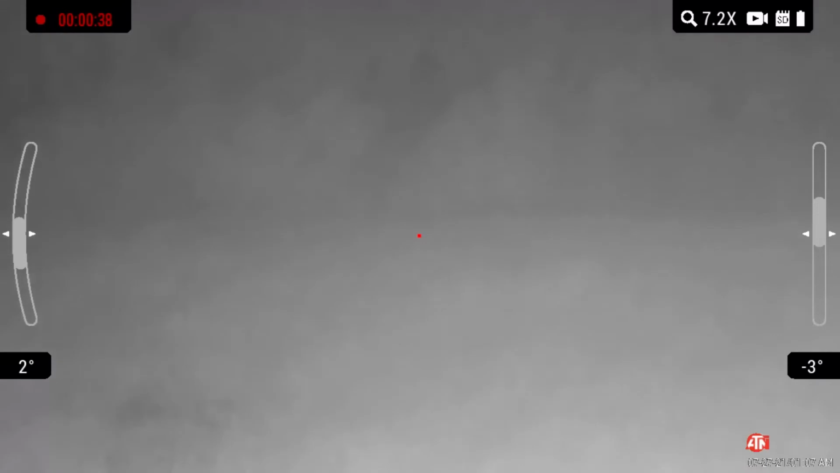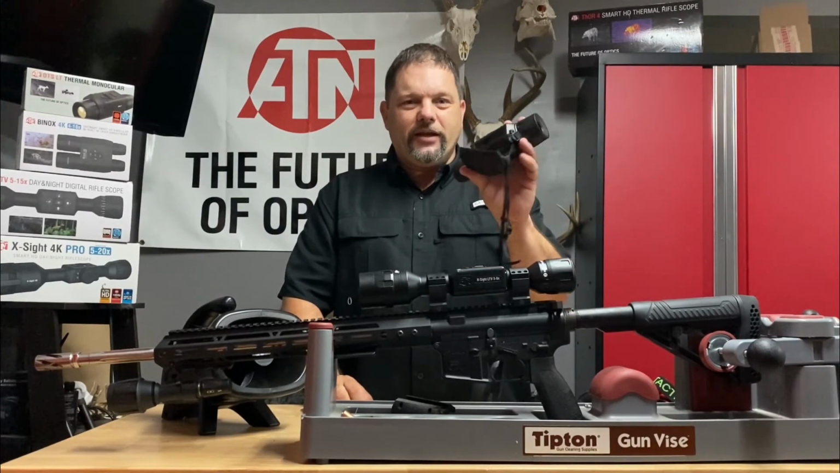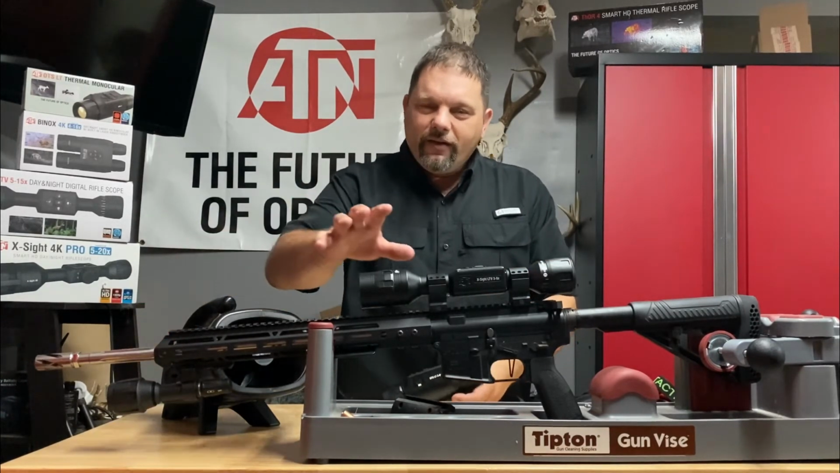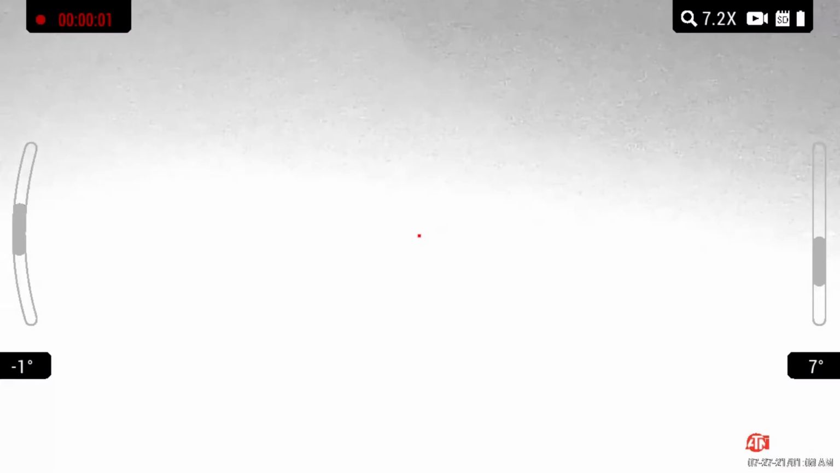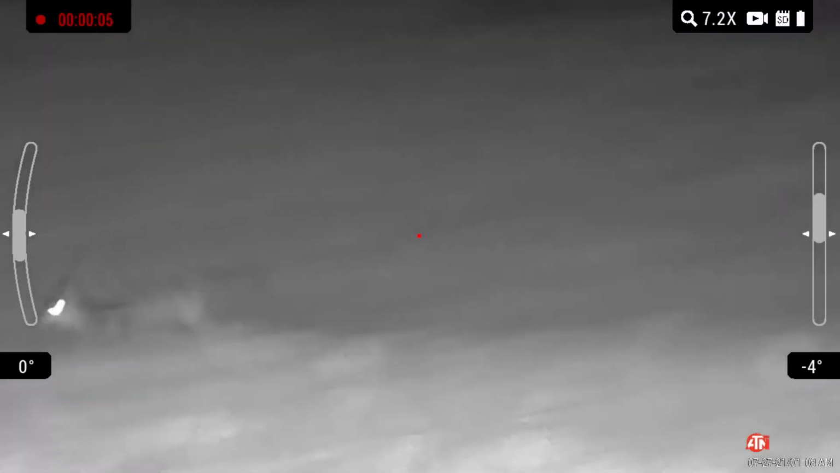I got that budget combo going, 3 to 9, and I got that ATN handheld OTS thermal scanner. I'm using the stock IR now. These new sensors are so good now. I'm using a stock IR in this video. Drop that first one, turn my video off. I pull my scanner up after I shoot. I find the other one.